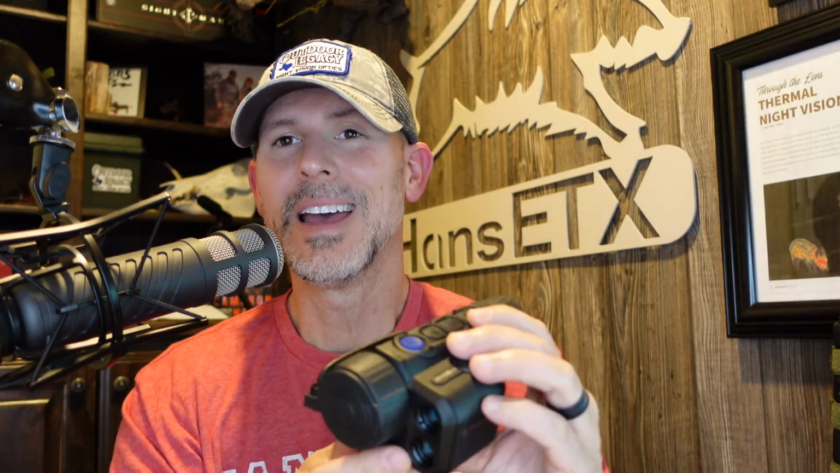The brand new Pulsar Axion XG35. This is the LRF. We're going to go ahead and review both, the XG35 regular non-LRF and the one with the laser rangefinder. The specs are so similar. These optics are very similar. Really, we're going to talk about the only difference, and it's a very obvious difference. But again, the Pulsar Axion XG35 review coming right now.